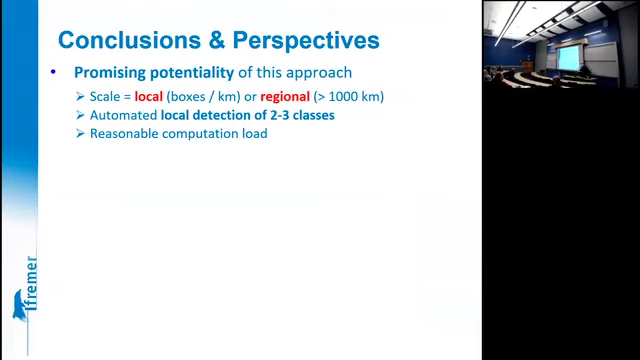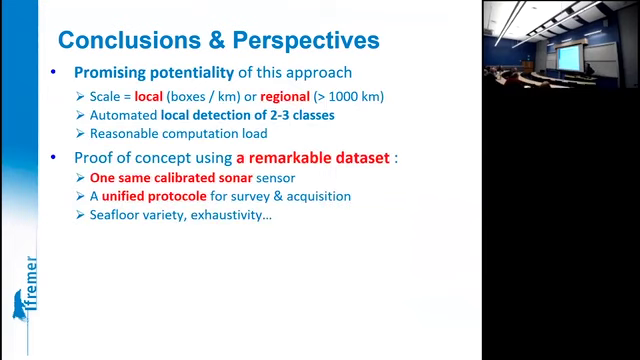So to conclude about this approach, it's promising and interesting because you can work with the data both at the local scale, the boxes, or at the regional scale. The detection of classes is quite simple, very simple actually. And so the computation load is quite light.